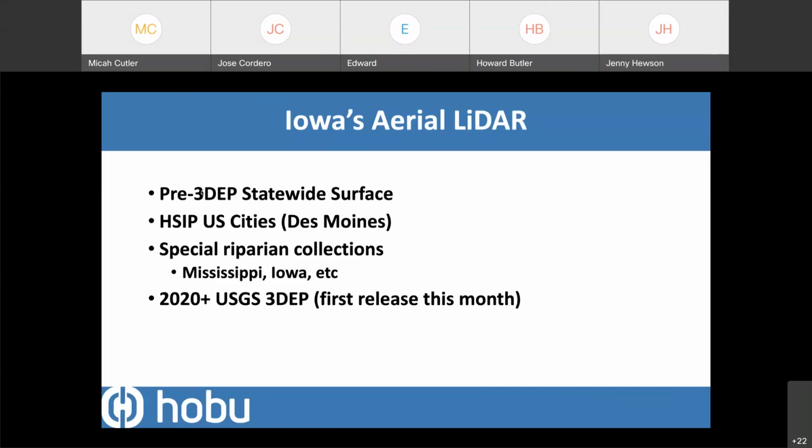There was a Homeland Security acquisition of Des Moines in 2011 or 12. It's kind of the city center and maybe the bounded 235 and 80 area plus some southeast of the city there. But it was a really high density collection, right? So it's multiple times more dense than the statewide surface was. And so if you're doing urban environment stuff in Des Moines, or you want to do change detection, that might be useful to you.